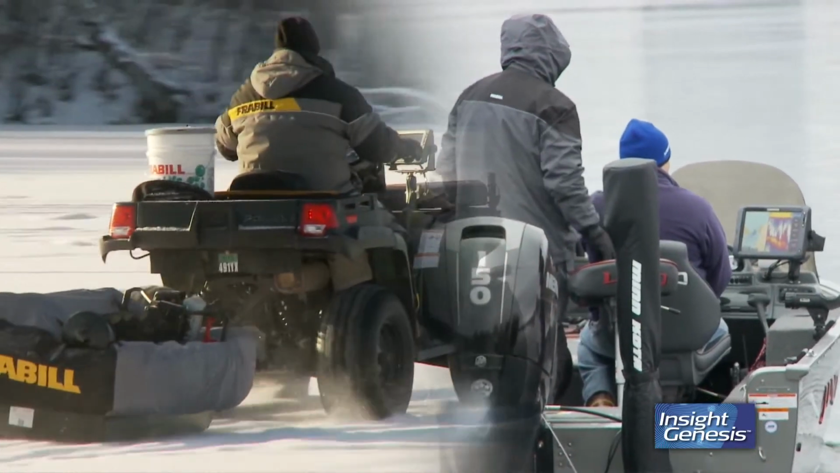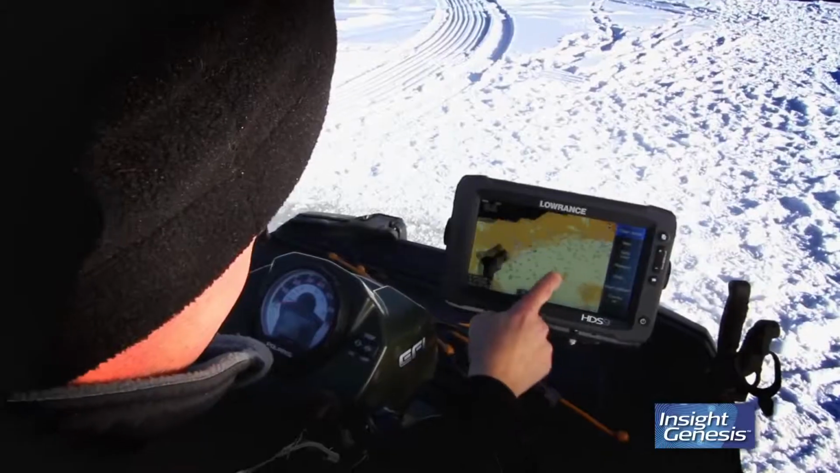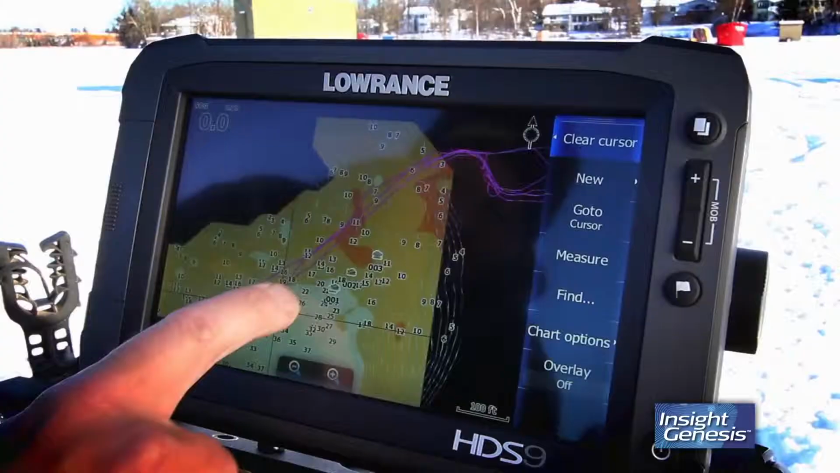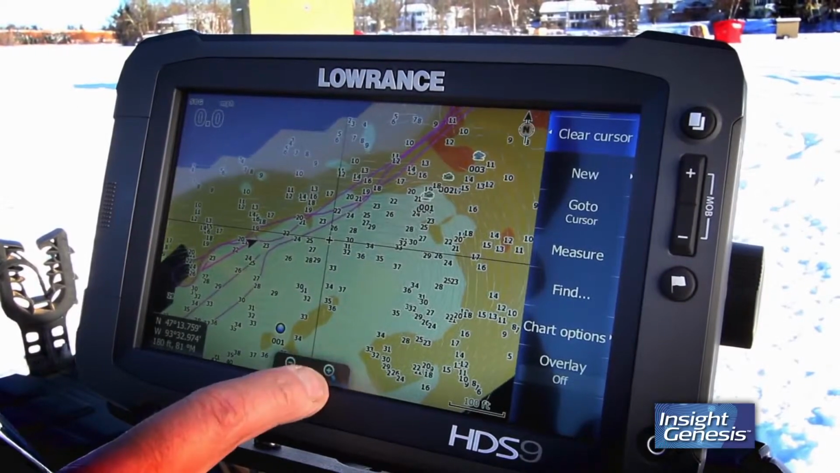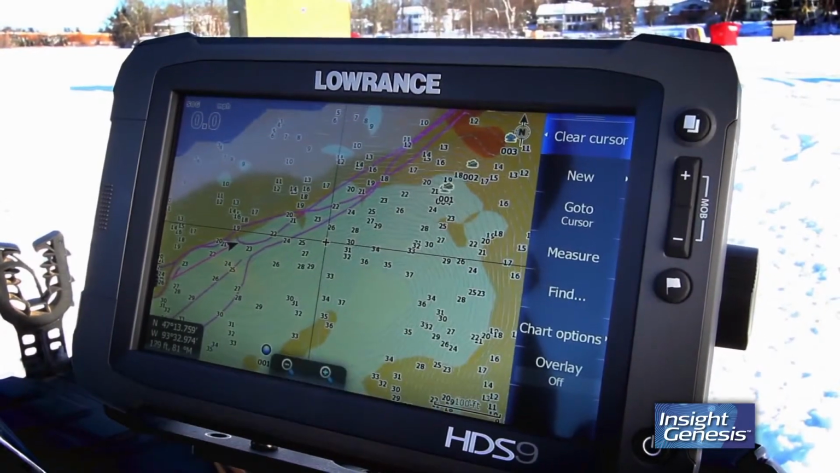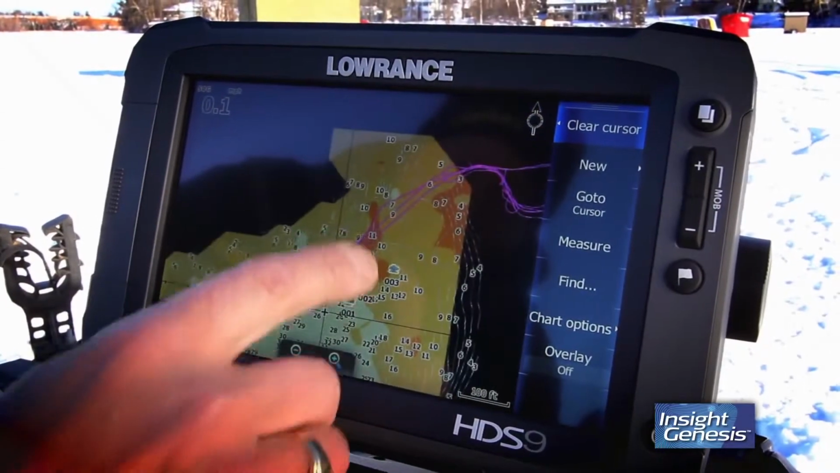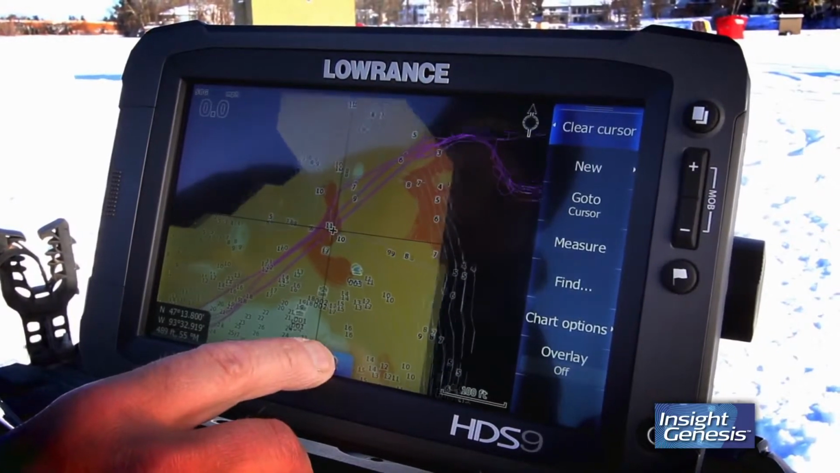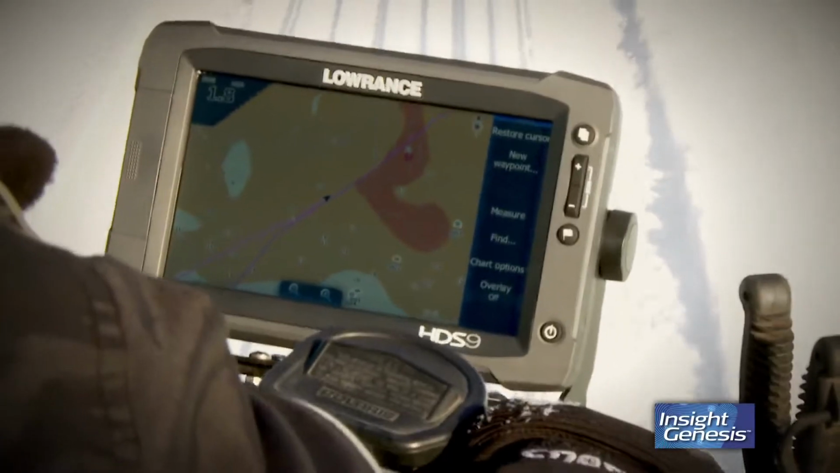The neat thing about Insight Genesis mapping and having the bottom composition in relationship to the contours, once I establish a pattern and the fish are set up on a particular spot, I can simply look at that custom map, duplicate the area that I'm on. It's a hard bottom point that goes into deeper water. I'm catching fish on it. If I'm not catching fish or they shut down, I can simply look for that same type of transition and move to that area through the use of Insight Genesis mapping and the bottom composition.